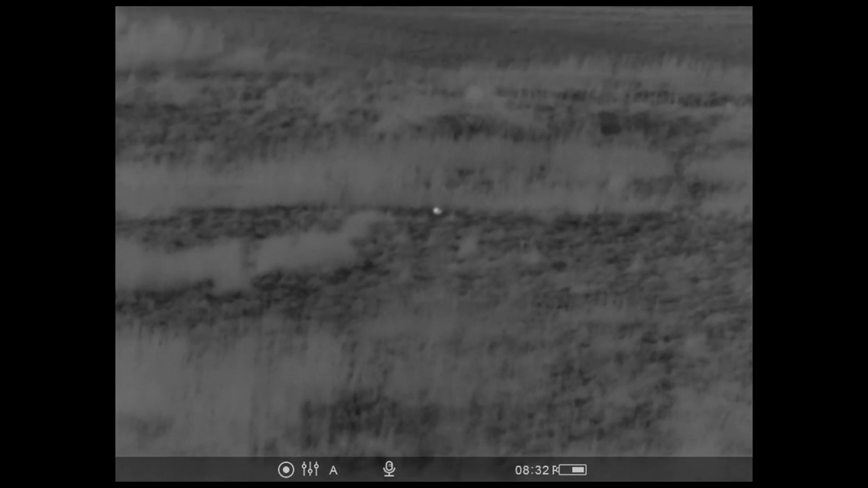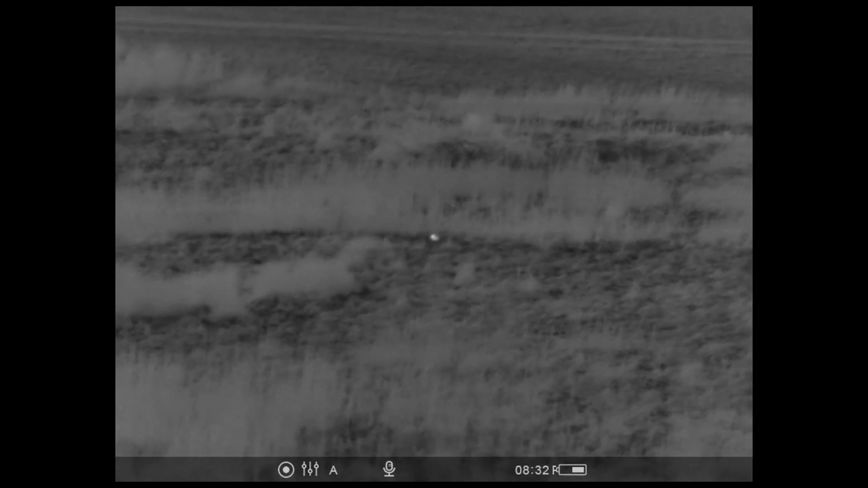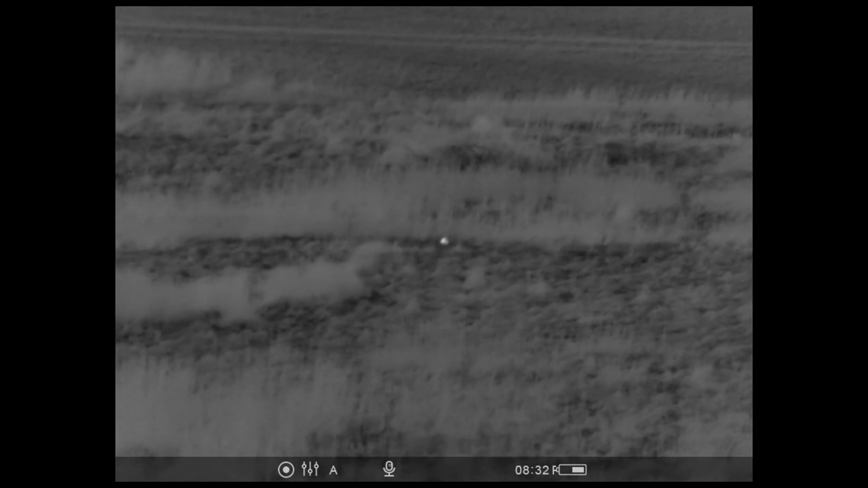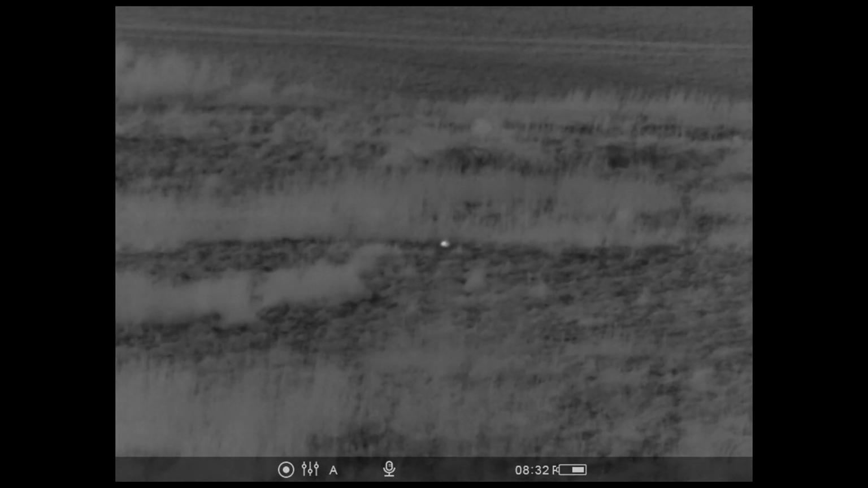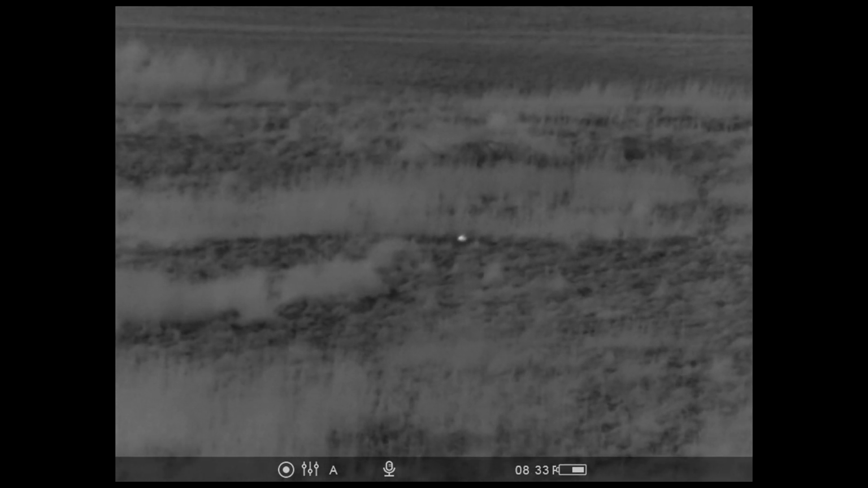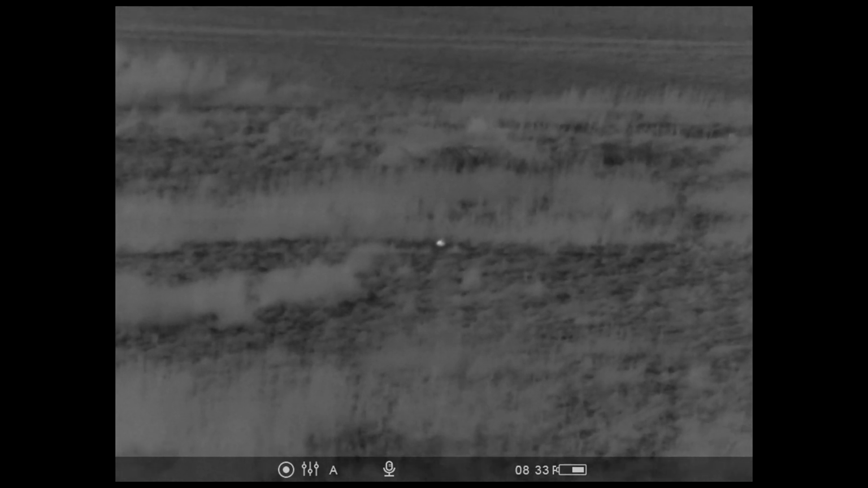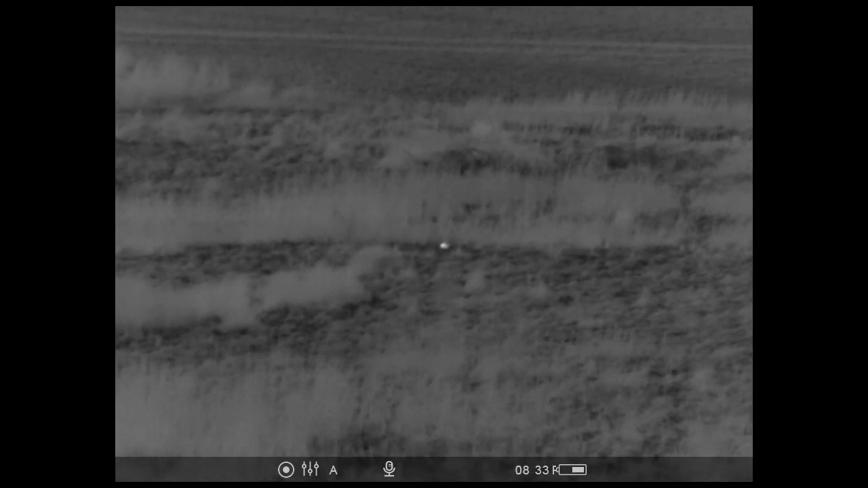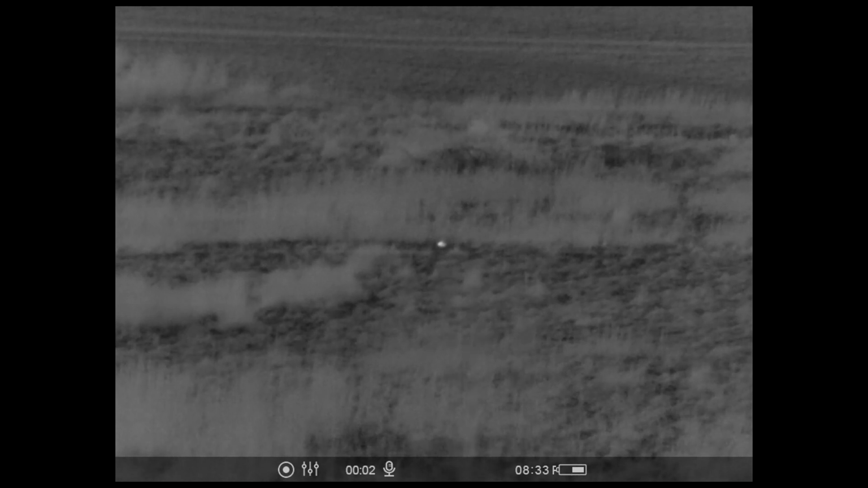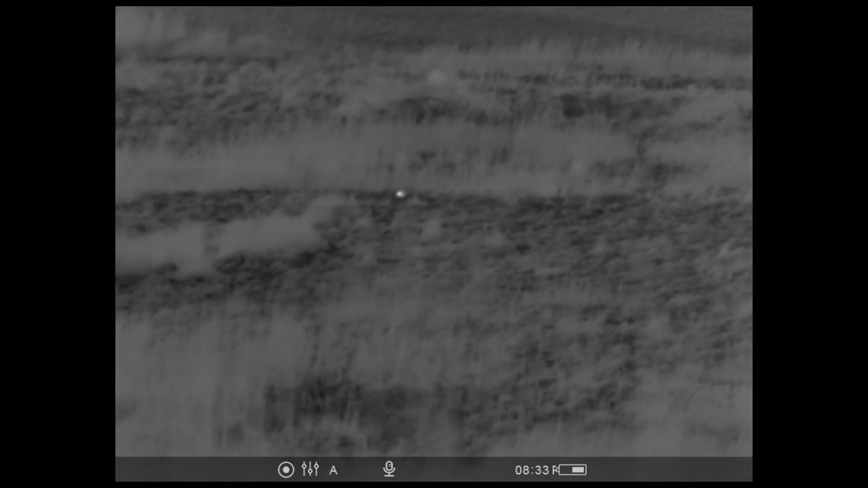Okay, this is the Krypton FXG50 mounted on a CZ527 Hornet and Athlon Midas 2.5 to 15 by 50 scope. We're looking at some rabbits tonight, hopefully going to shoot a couple, and I've also got an LE032 rangefinder mounted on top of the scope so that when I put the reticle on the target I can range it, and that rabbit is 111 yards. Let's see if it hit.